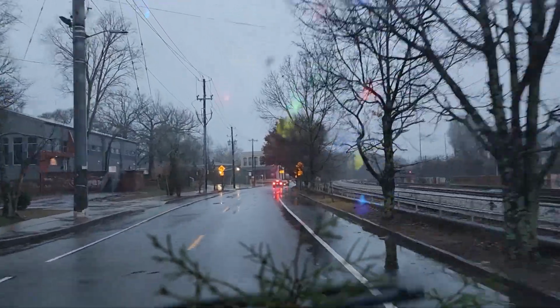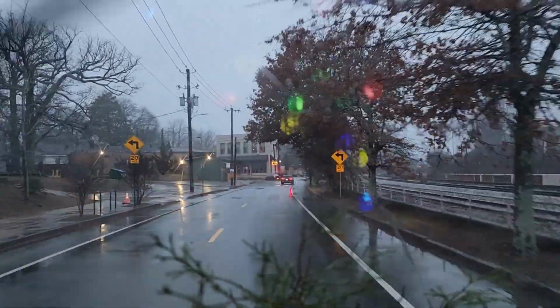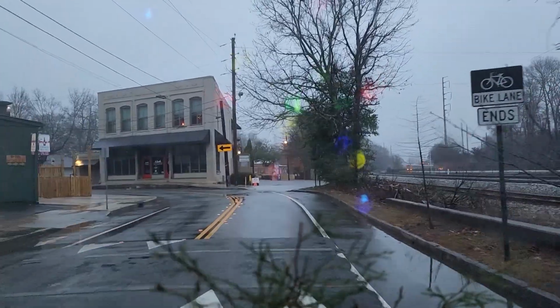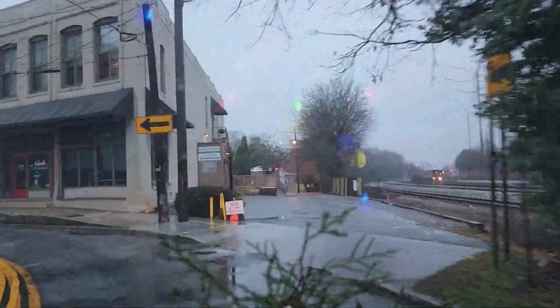Out of the city of Decatur now. I assume we're in Atlanta city limits, but I don't remember for sure. There used to be a crossing right here before the MARTA.